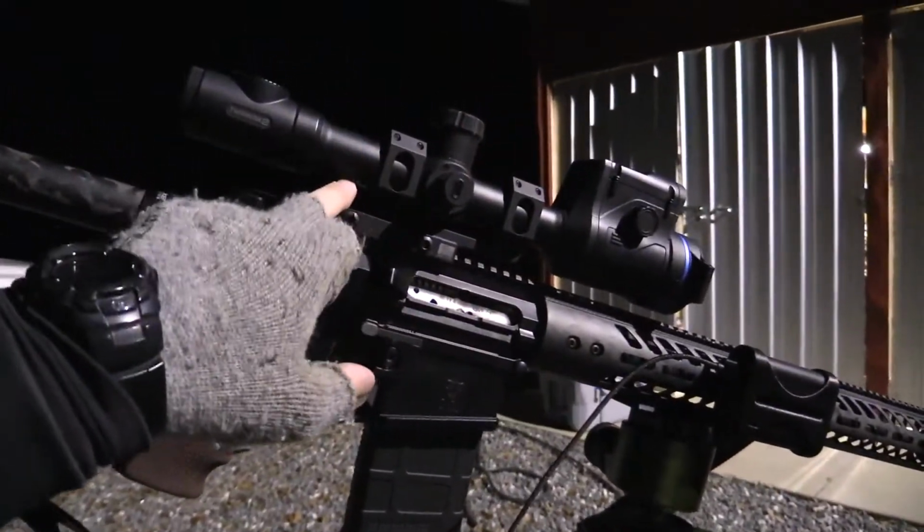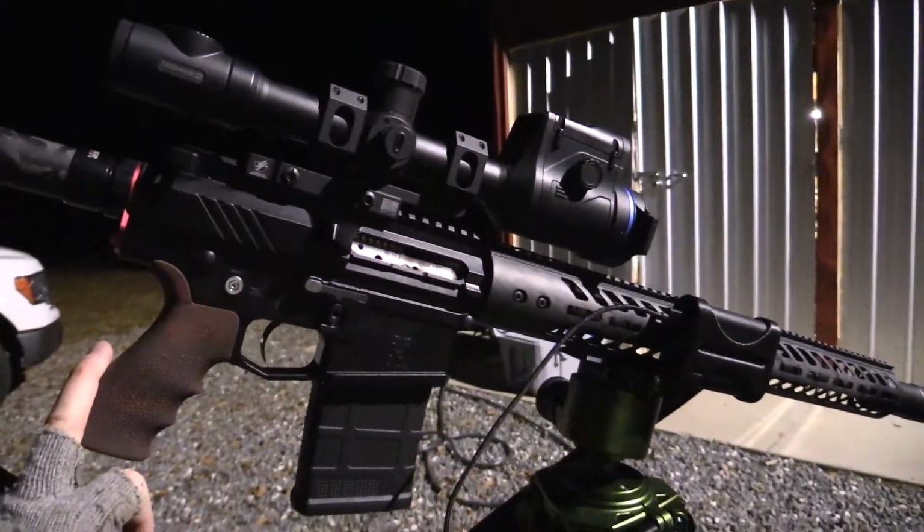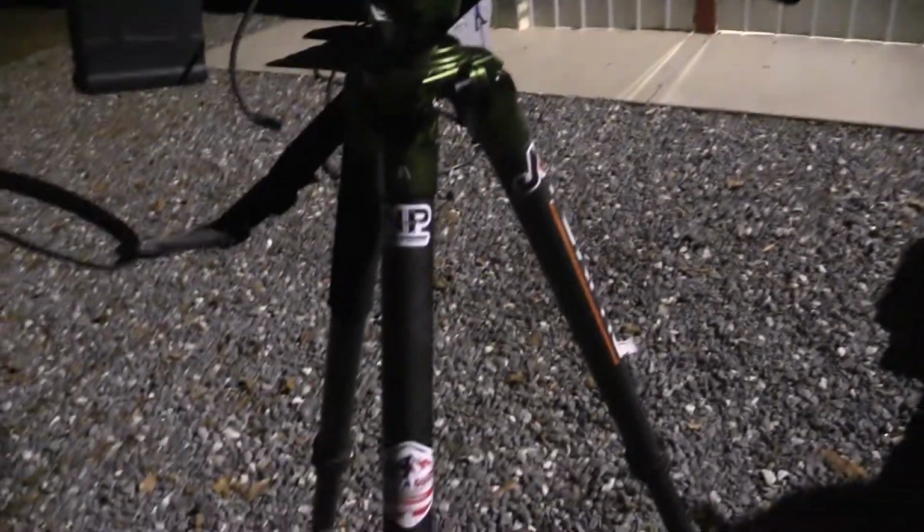You can see we got the red lava Hogue grip there, which is absolutely beautiful. We're using the Pulsar XG, so really good unit, just a dang killer. Fat boy tripods. It's gonna be a good night. Let's go have some fun.